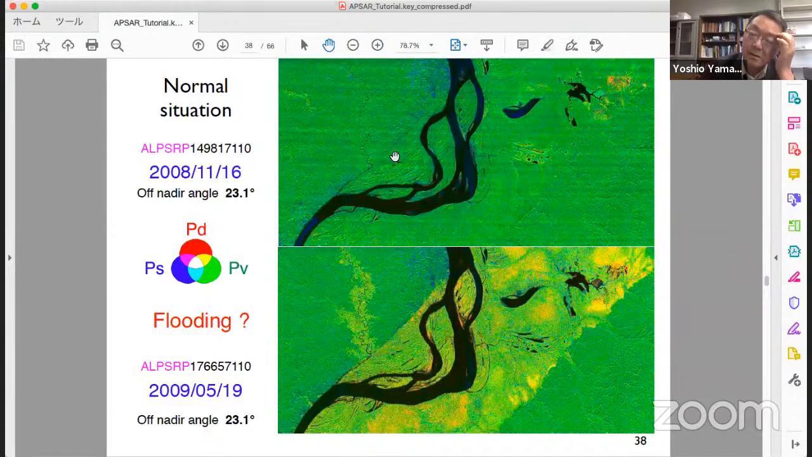Another interesting phenomenon is flooding. This is the Amazon. The Amazon River is very famous for flooding. The upper image looks normal, all green, but the lower one has yellow zones like this. The length from left to right is 70 kilometers. From here to here, 40 kilometers. It's a very big area. The reason is maybe flooding.